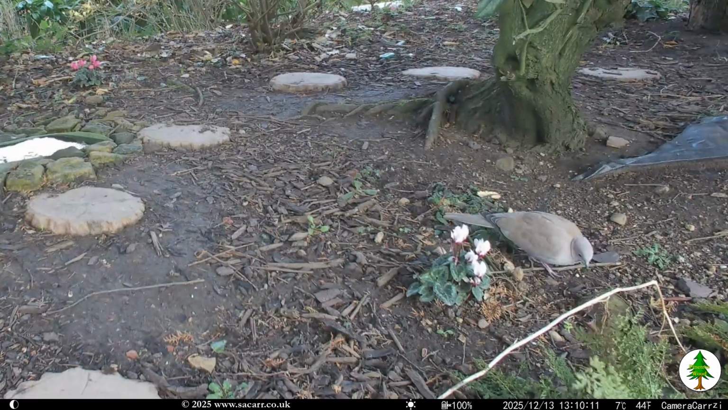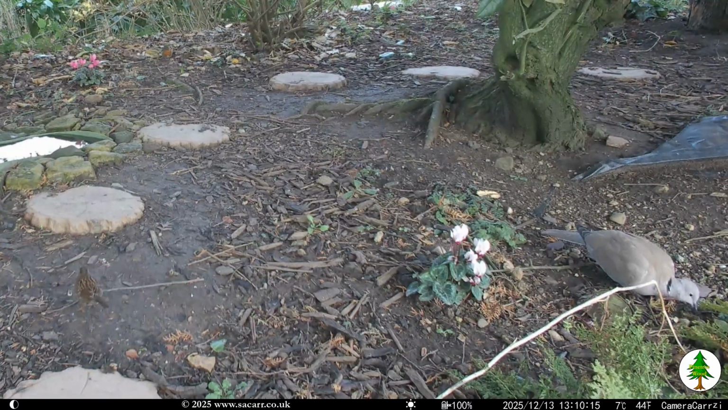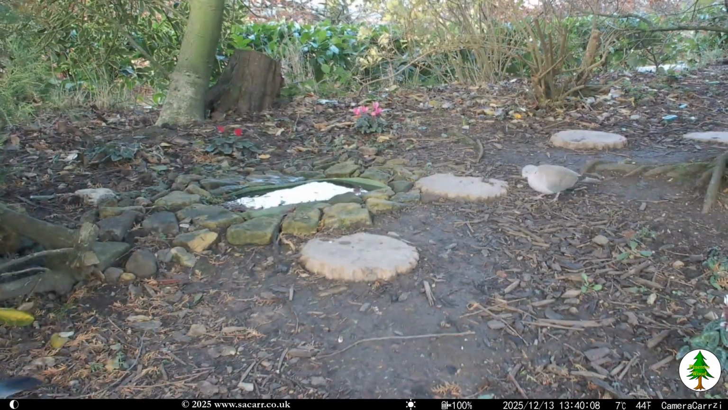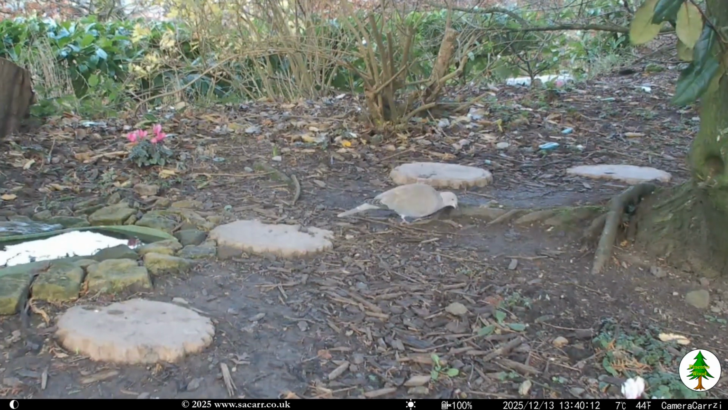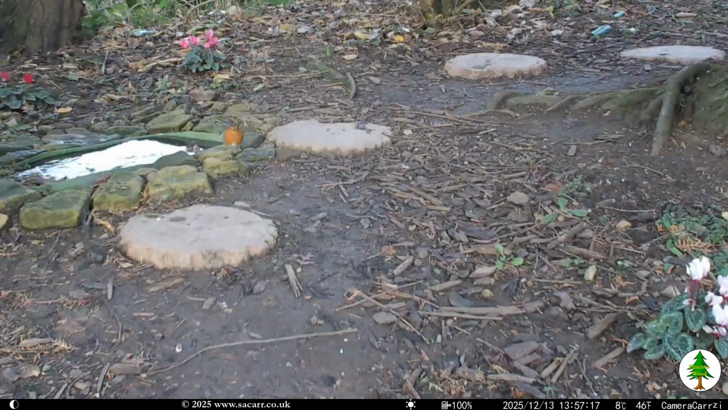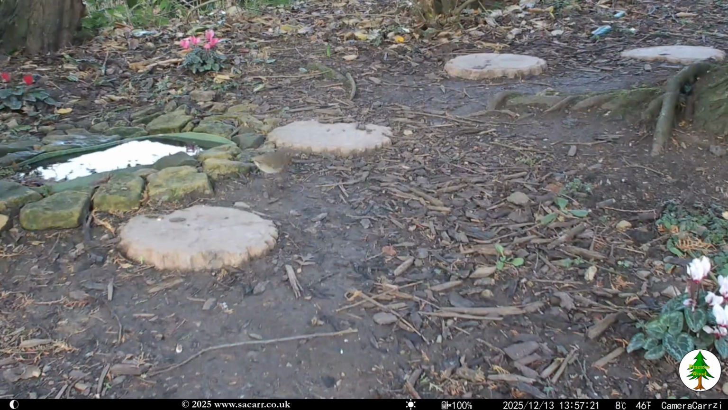All was quiet again until 1:10, when the ring-necked dove triggered the camera. A dunnock was also captured in the left foreground and a robin in the upper left. 30 minutes later, it was a pigeon and dove that triggered the camera. Another 20 minutes passed before a robin triggered the camera. The rest of the day saw no action.